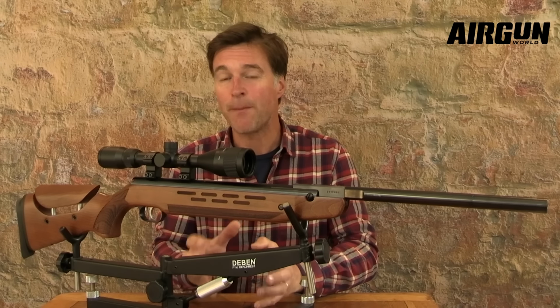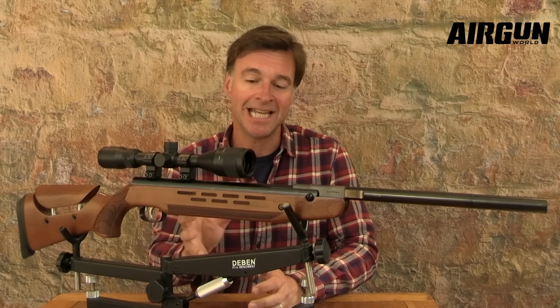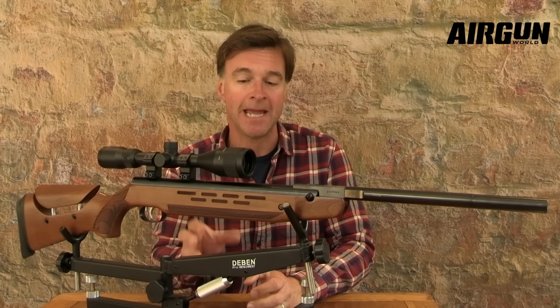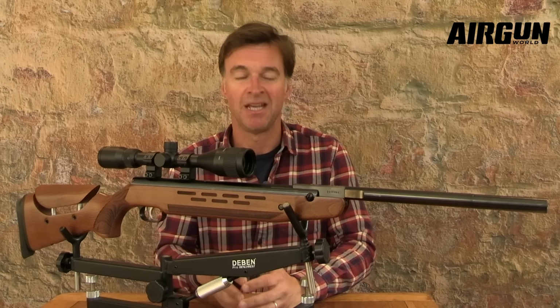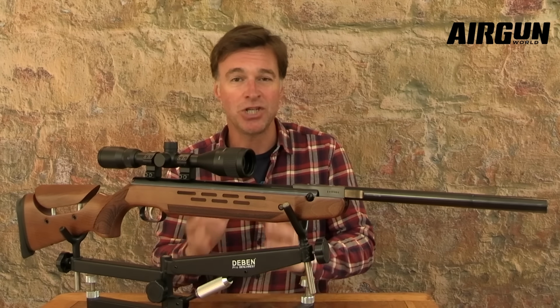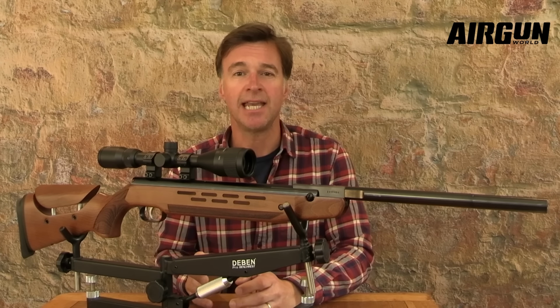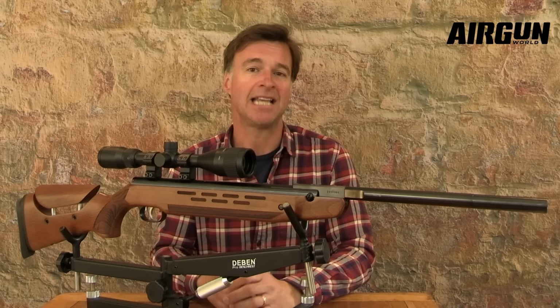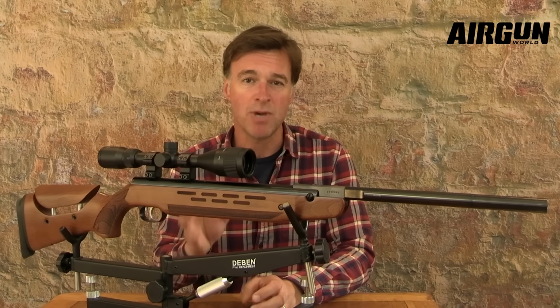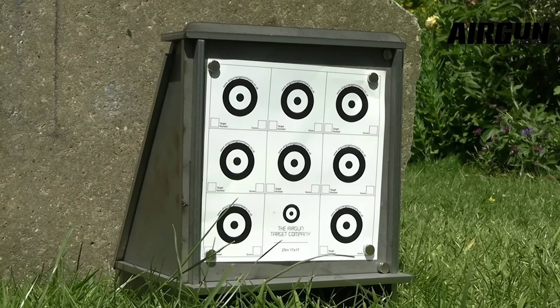It might be a break barrel, but the HW98 is capable of producing accuracy to rival a PCP if you do your bit. Now, I'm a pretty average shooter with a recoiling airgun, but shooting from a bench, I was getting thumbnail groups at 25 metres and still keeping those groups sub 1 inch most of the time at 30 metres.